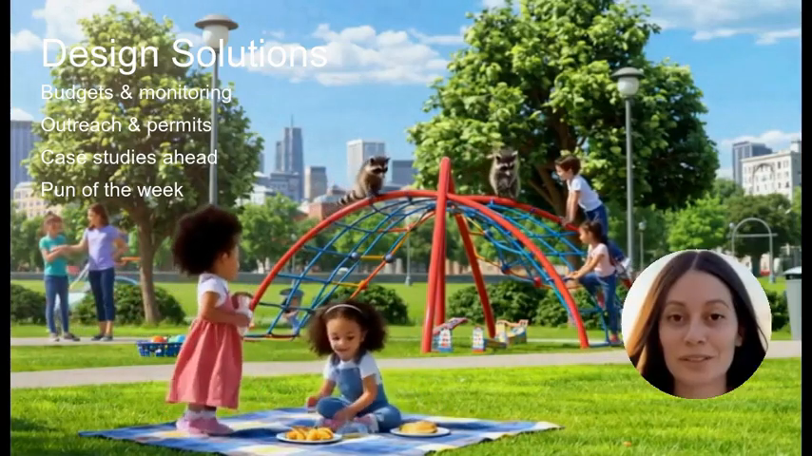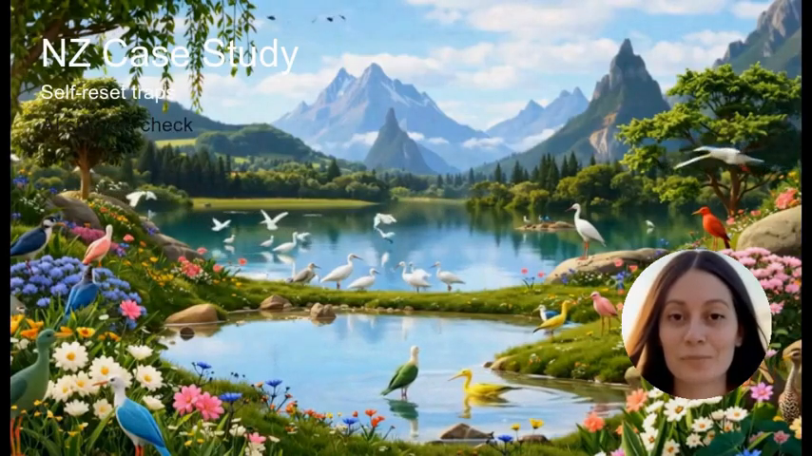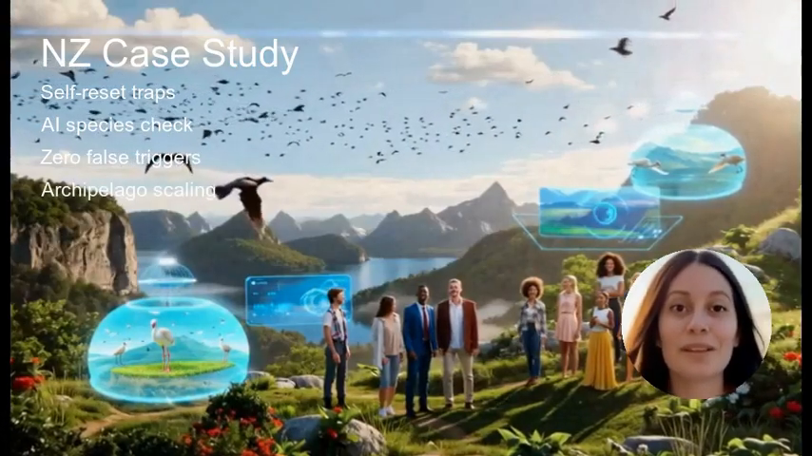On that note, let's dive into the case studies. In New Zealand, an island nation with incomparable endemic birds, the goal is nothing less than a predator-free country by mid-century.